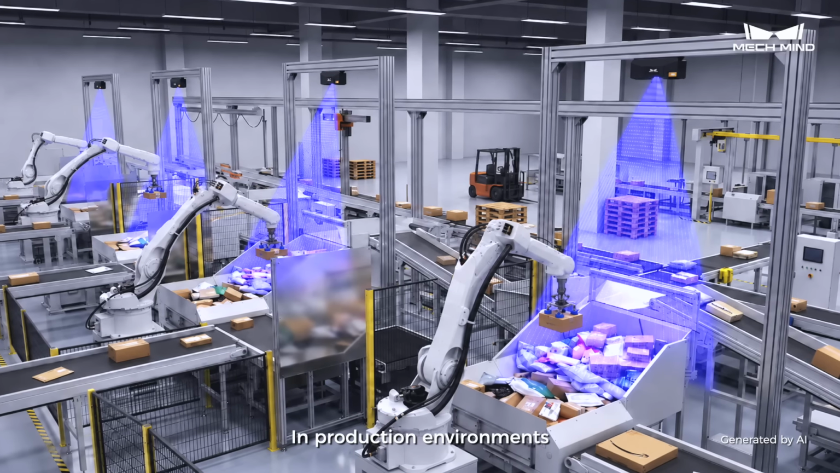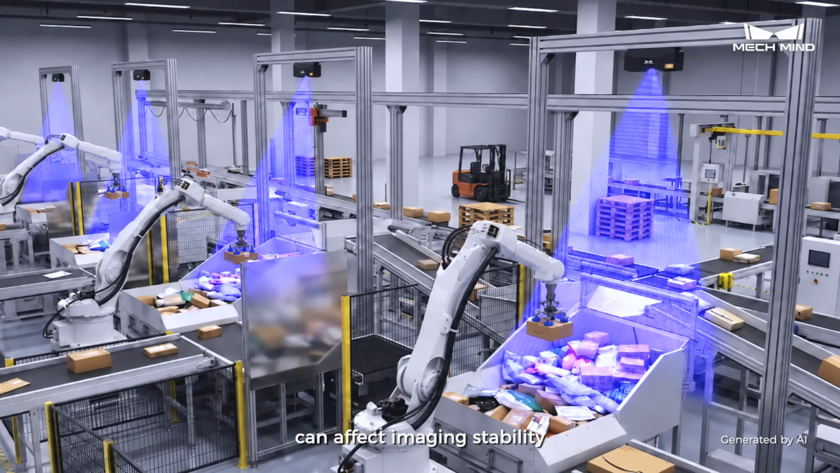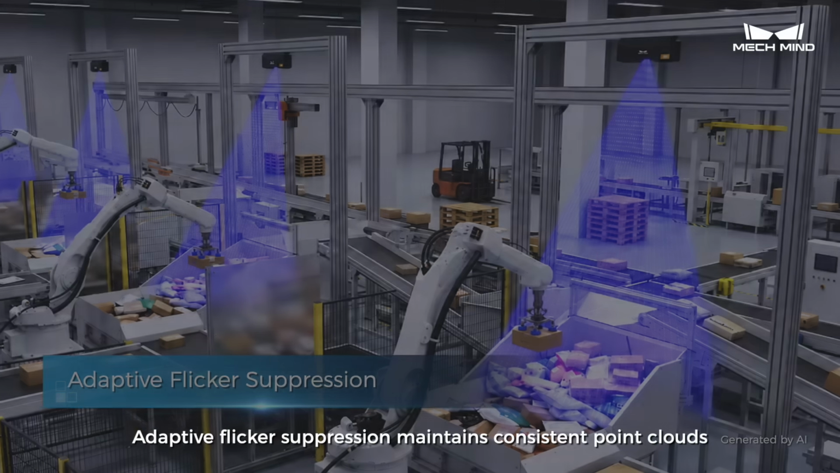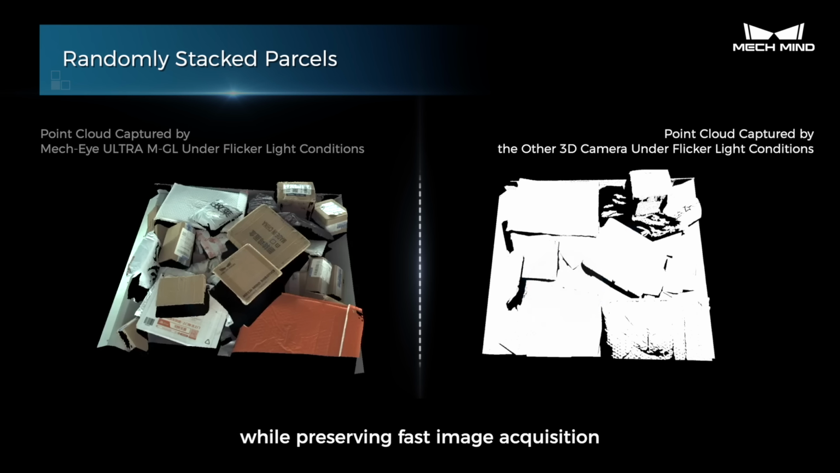In production environments, high-frequency flicker from LED lighting and barcode scanners can affect imaging stability. Adaptive flicker suppression maintains consistent point clouds while preserving fast image acquisition.